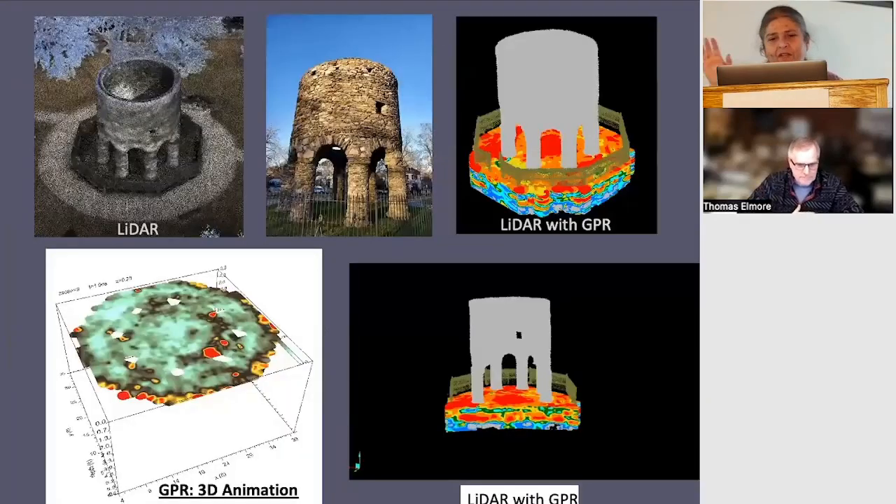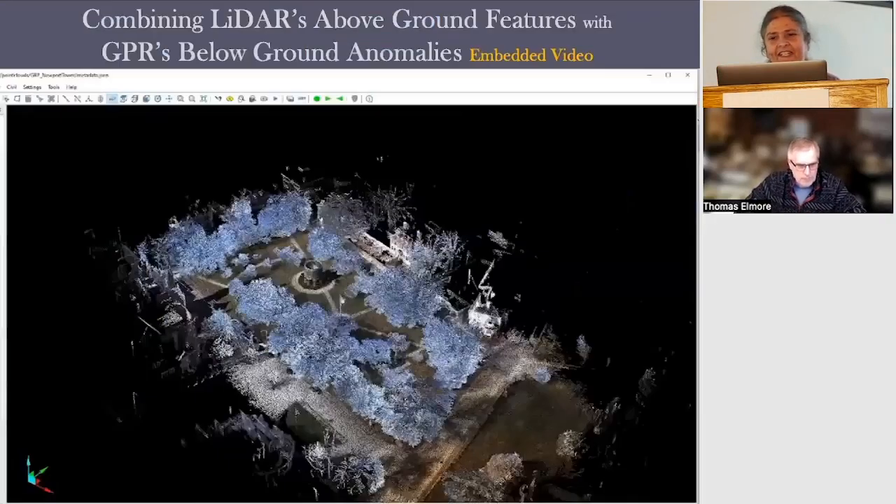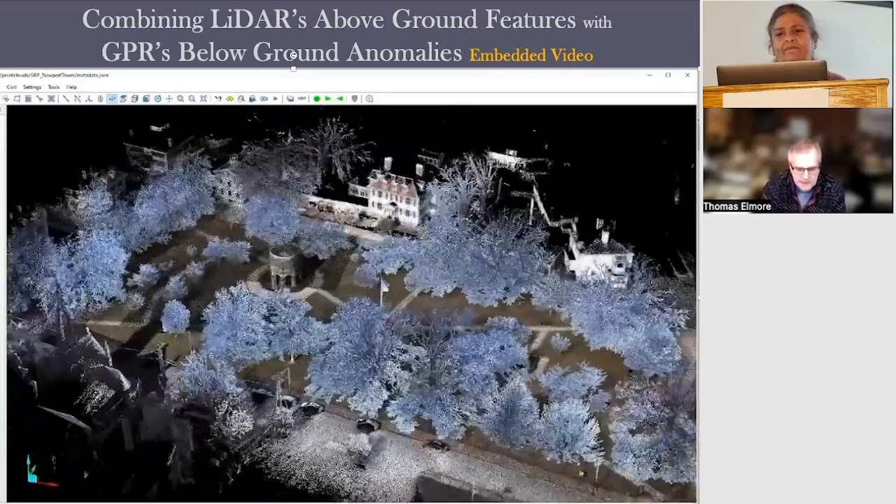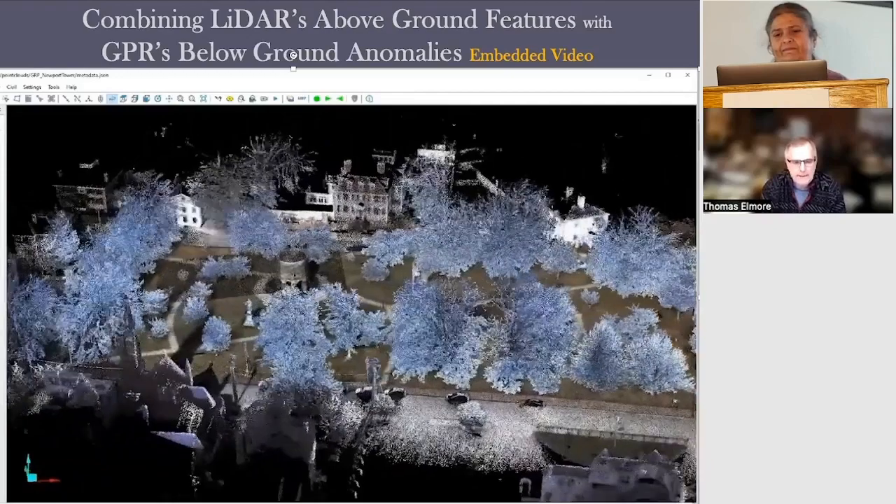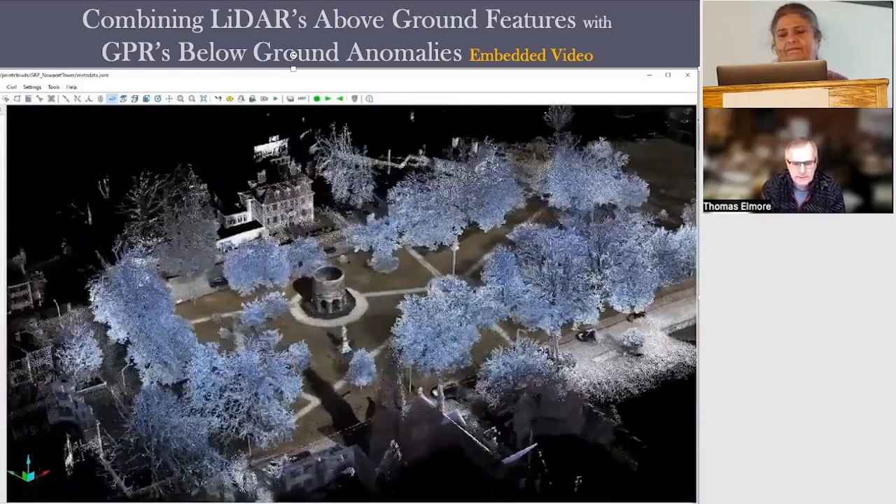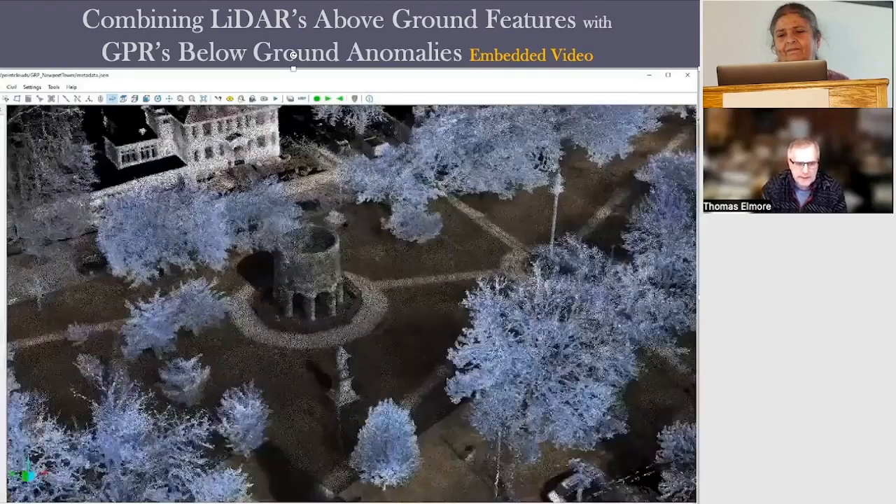So one more view of the different aspects of presenting it. And this is an embedded video also. So again, here is the LiDAR scan of the park, and it'll transform to RGB color, which you see here, to color by class.